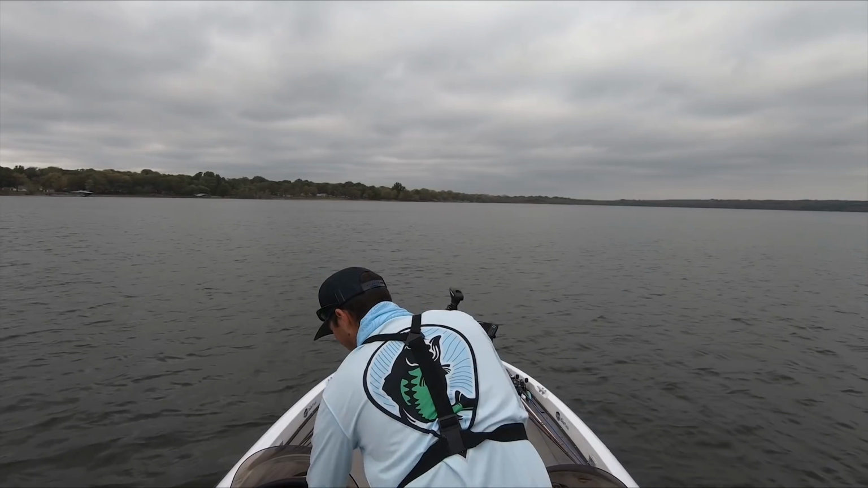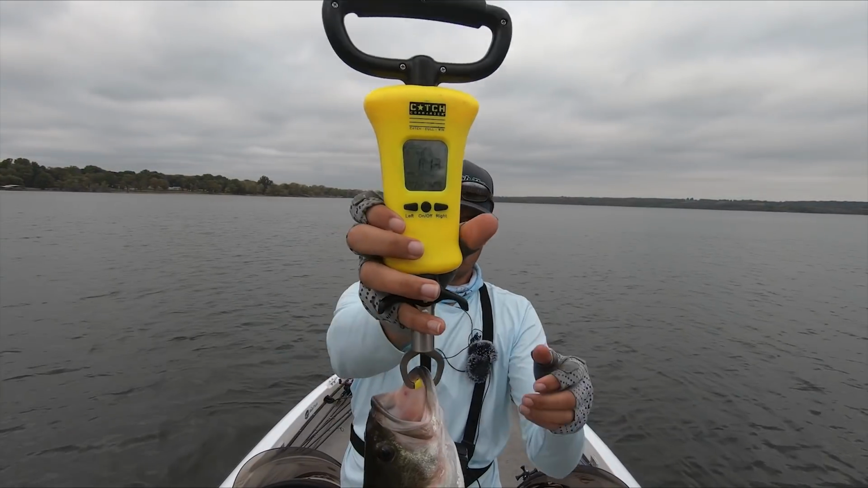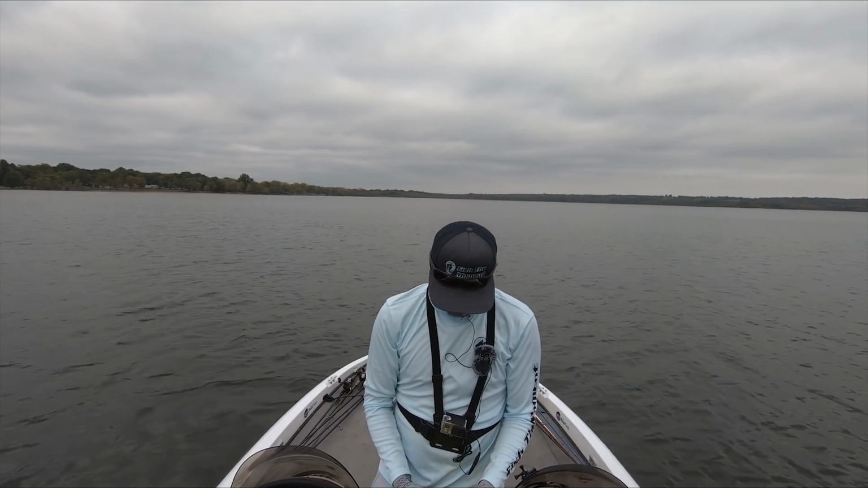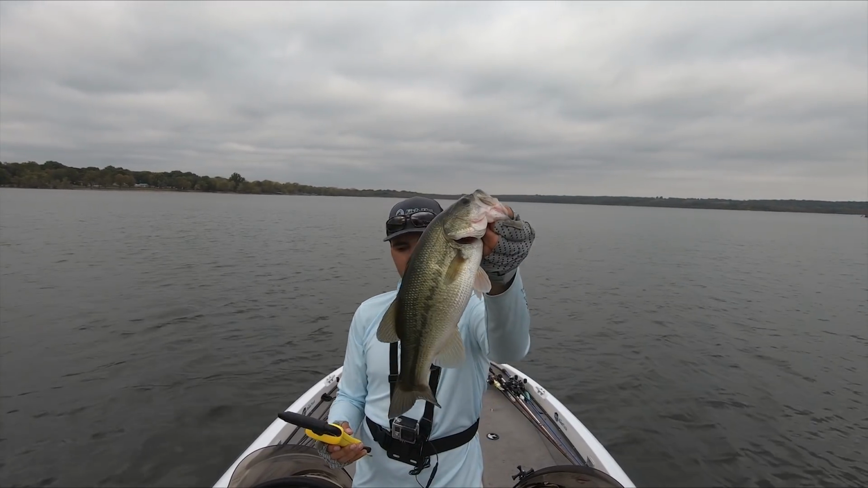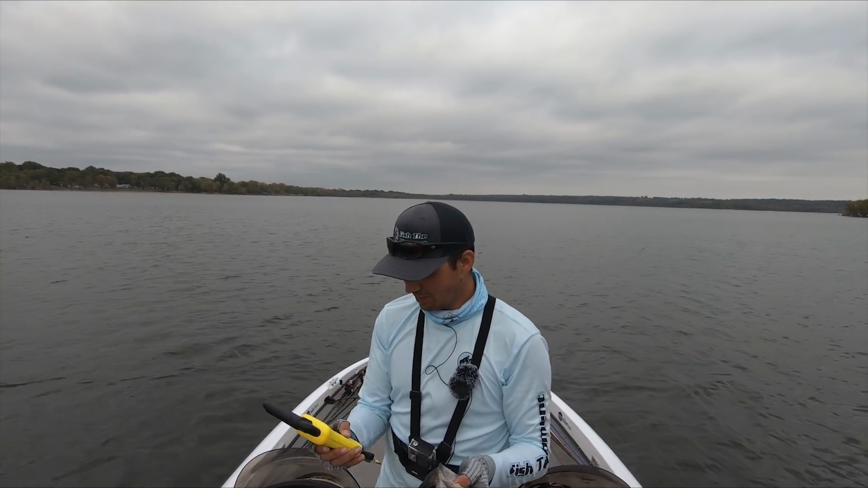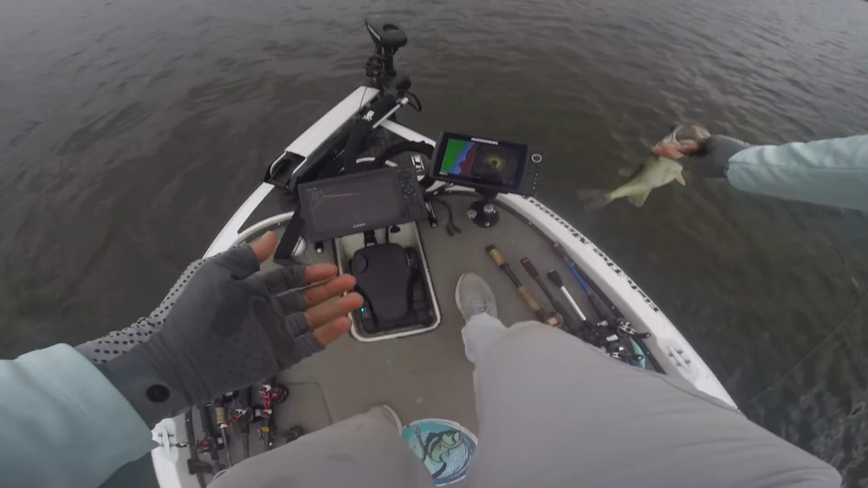Let's get on the scales real quick. 1 pound, 13 ounces. Not a big one, just a little keeper, but got to start somewhere. Nice little fish. Let's get him back in the lake, get this fish locked in, and hopefully get a limit here pretty quick. Oh, there we go. Get this fish back down there.